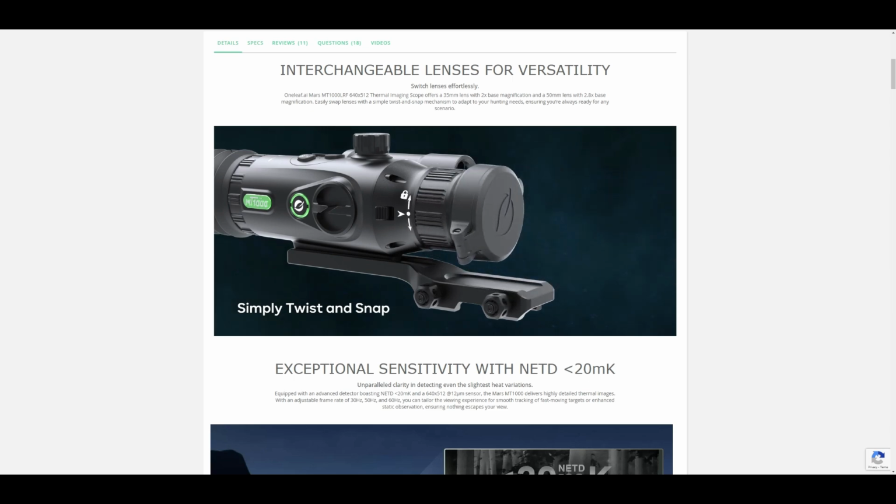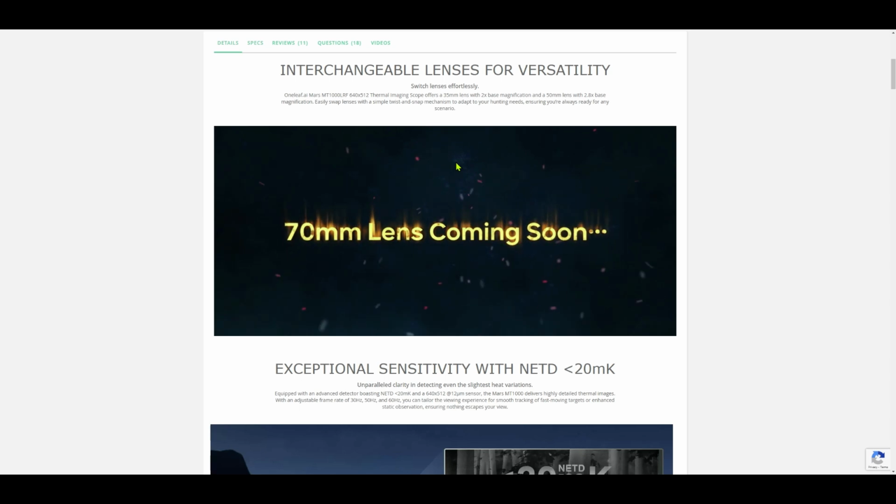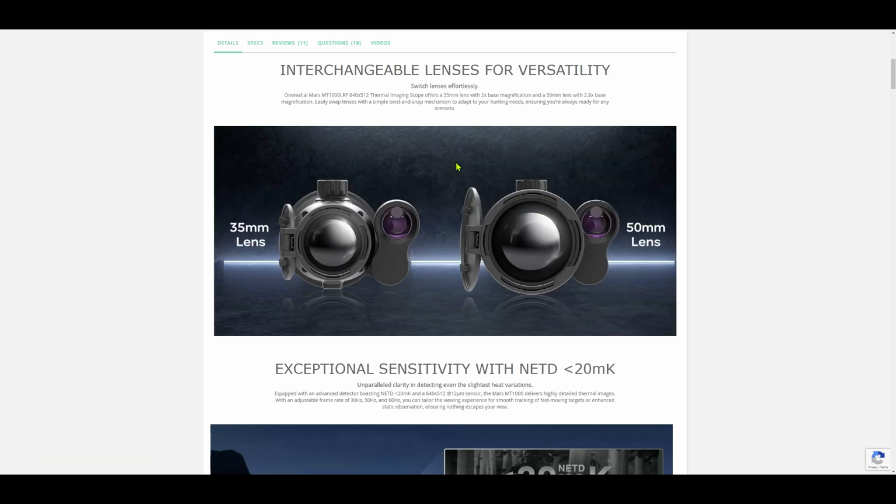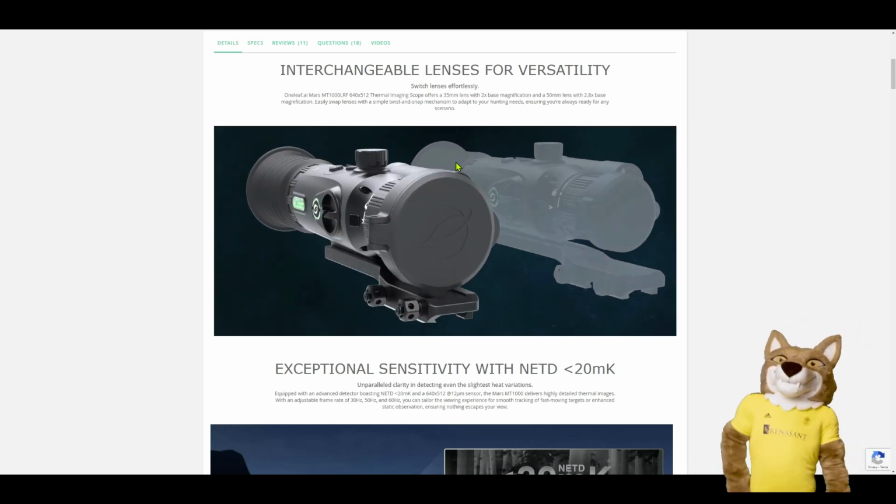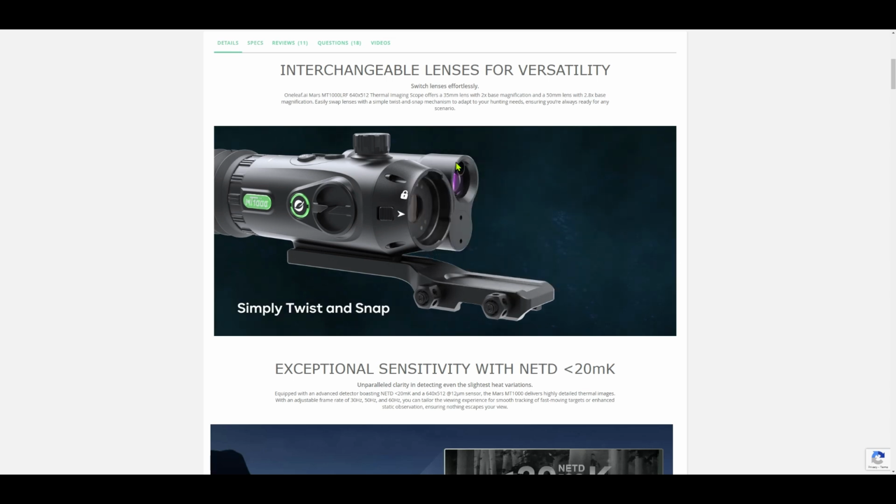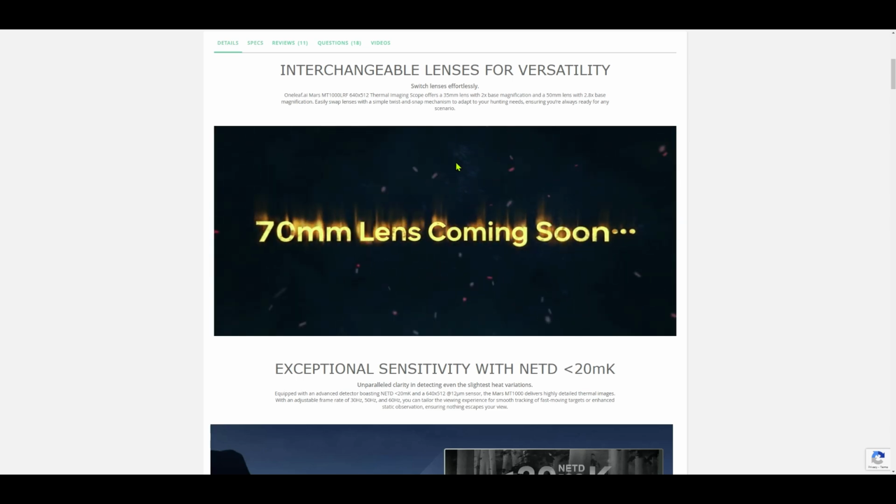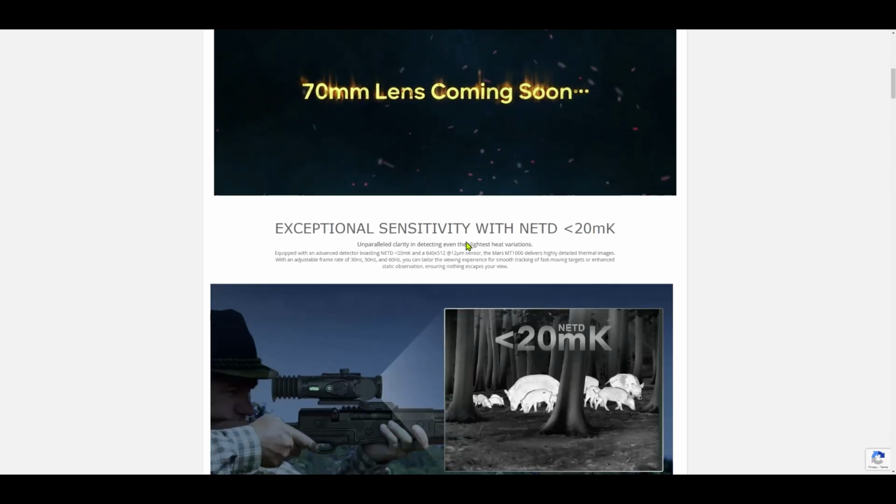So the MT1000 has interchangeable lenses, so you're not stuck at one magnification. So say you're shooting mice at close distance. You want that 35mm lens on there because you got a wide field of view, closer magnification. Say next weekend you want to punch out and look for coyotes at 300-400 yards. Well, slap on that 50 or the new 70mm lens that's coming here real soon, which is going to be huge. But this whole interchangeable lens system, great idea. I love it. Can't wait for that 70mm lens coming in.